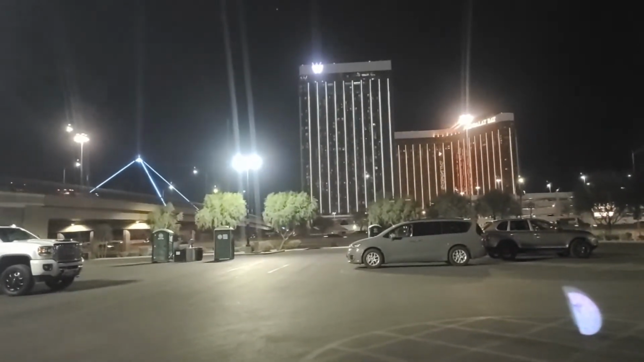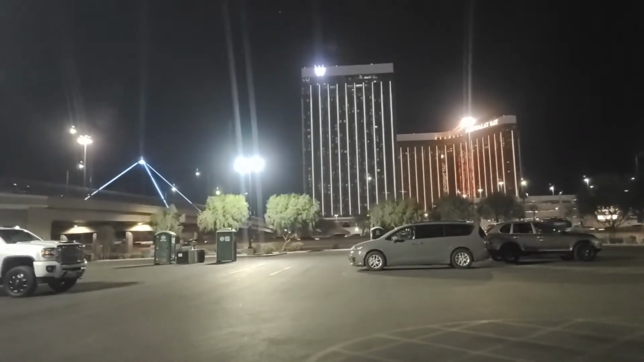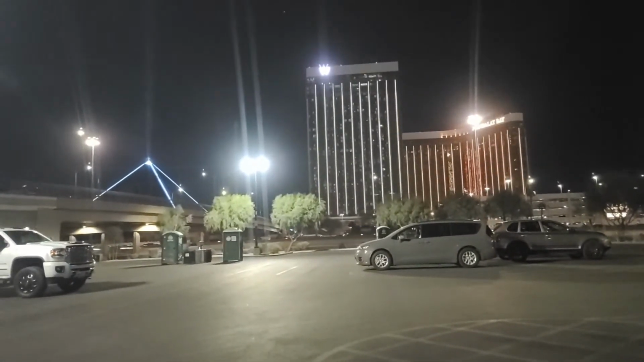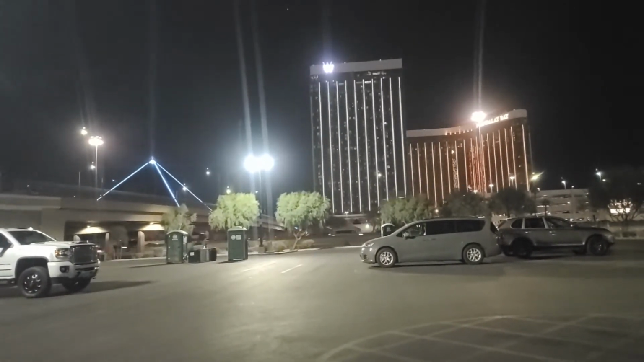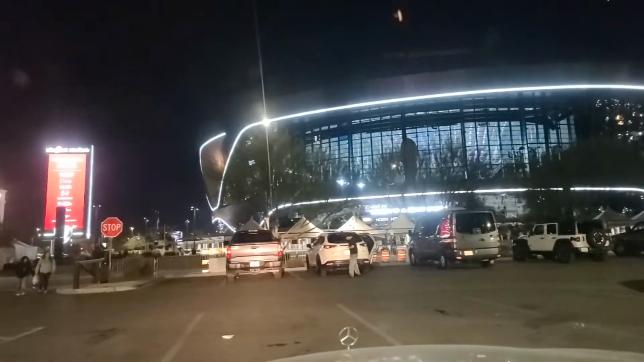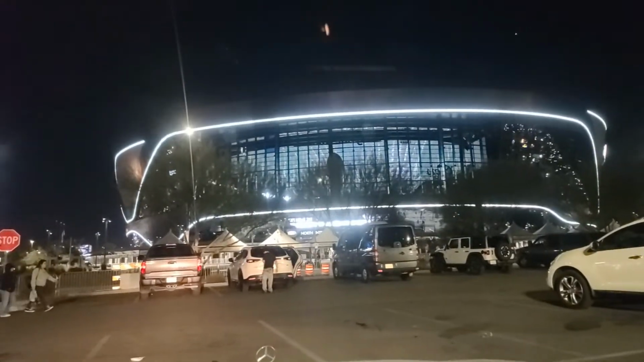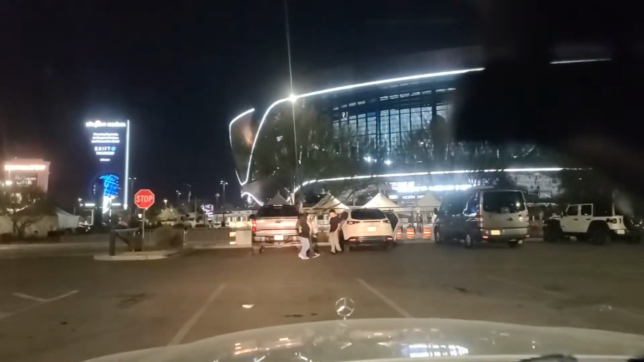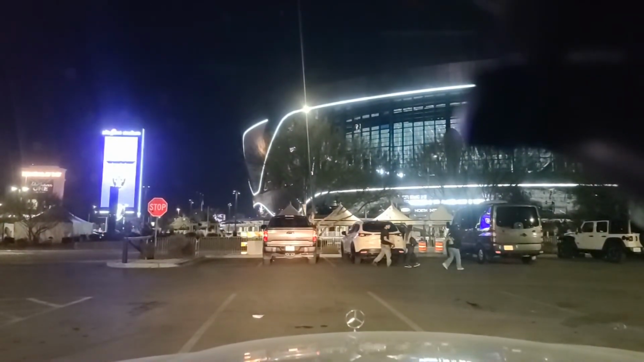And the Luxor right there. So if you're staying at any of those buildings or hotels, you can just walk that bridge right there. That's Hacienda. And you can walk Hacienda right across the interstate there. That's Interstate 15. And walk across here straight over to the stadium, where again the Al Davis torch burns in this end zone right there in front of us. So I wanted to start the stream here and show you that.